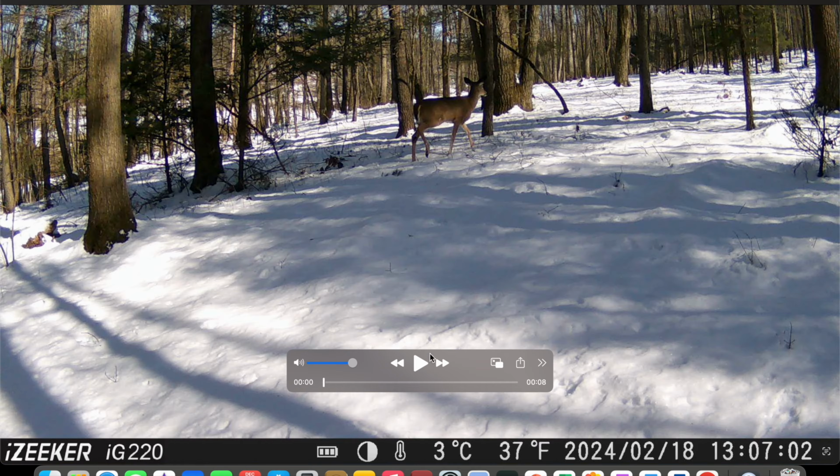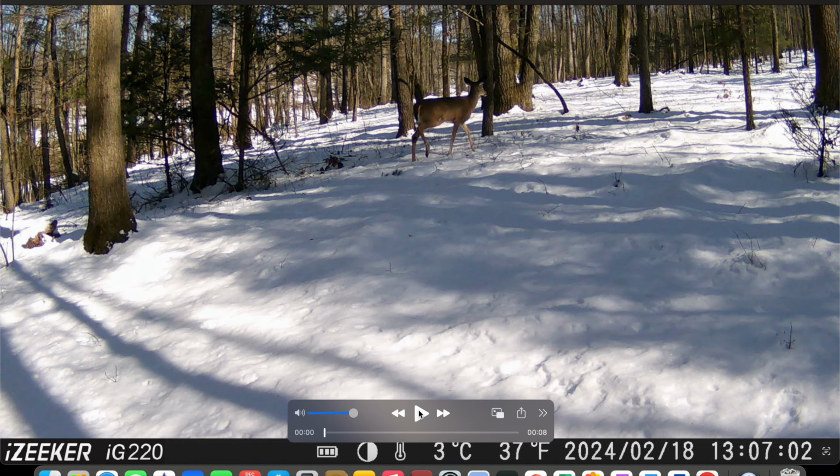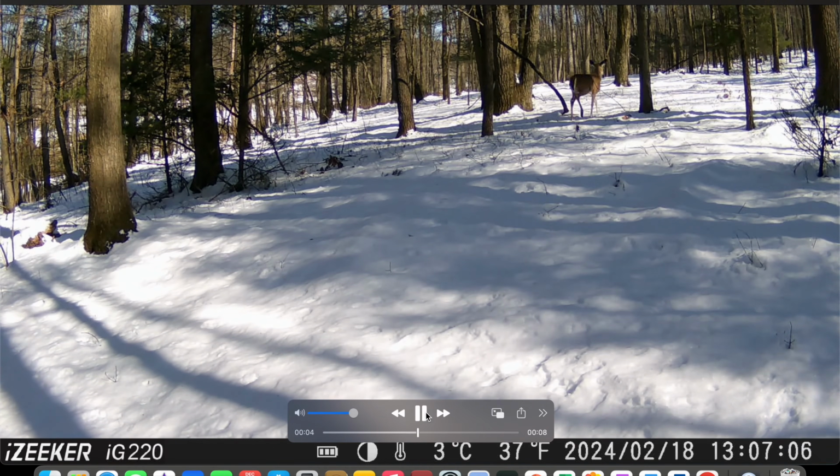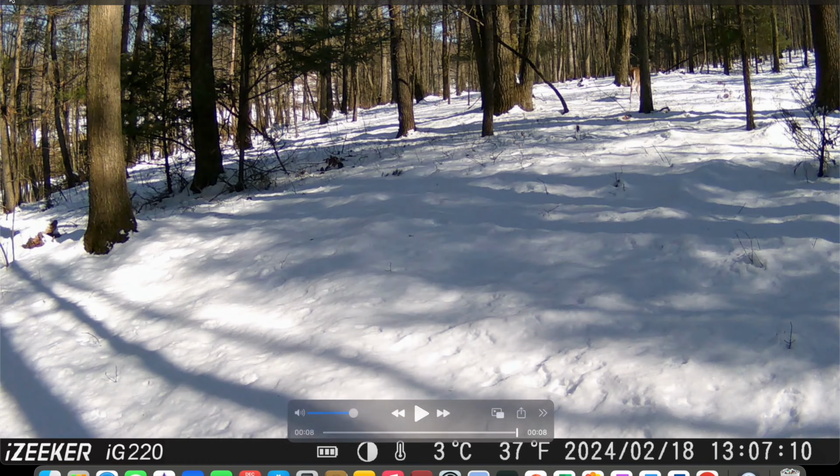Here's another video of a doe. I also think I had this camera set on video and photo, so I think it was taking photos before the videos. I should clarify that. I don't know if that might hurt our trigger speed, and that's why in some of these videos the deer are already halfway through the frame. But as you can see, this is great quality for a trail camera, especially for this price range.